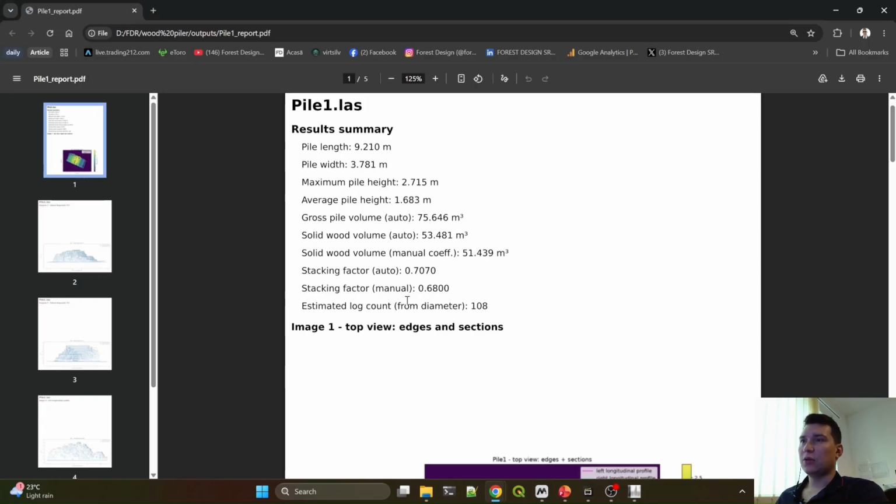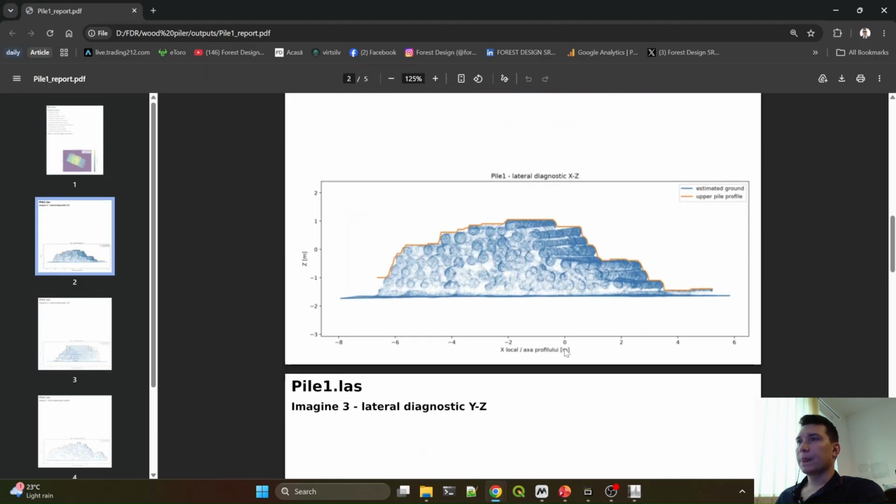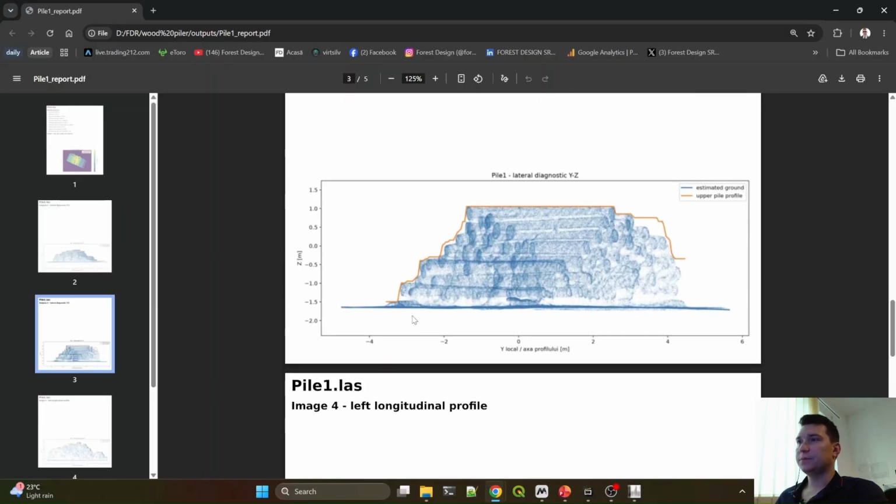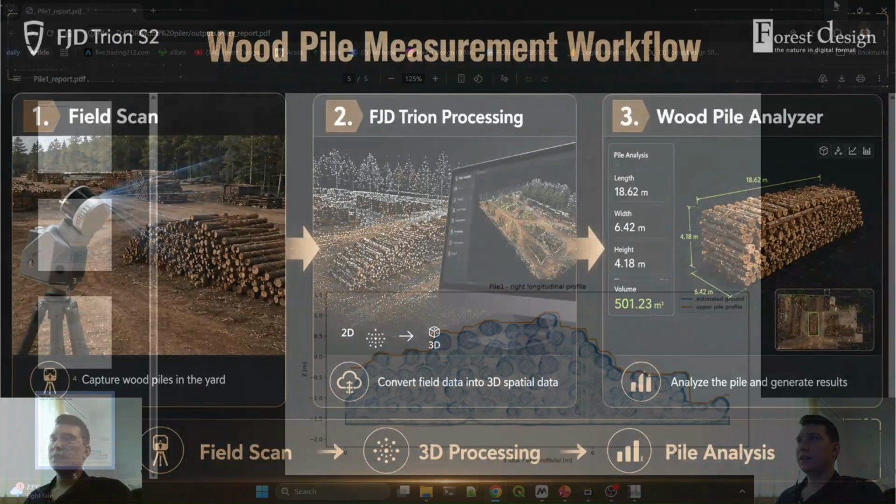The estimated log count, and of course the images. You can see here the longitudinal profile lines that we drew. You have here again the same pictures as in the output folder, and the faces of the stack.